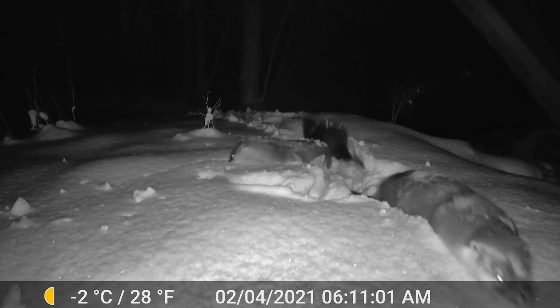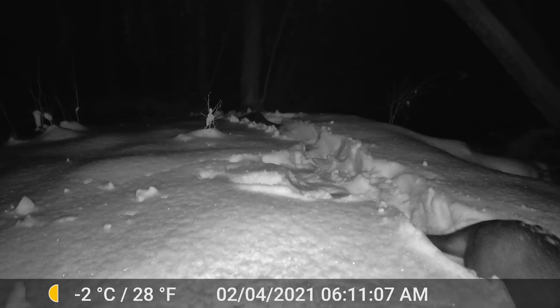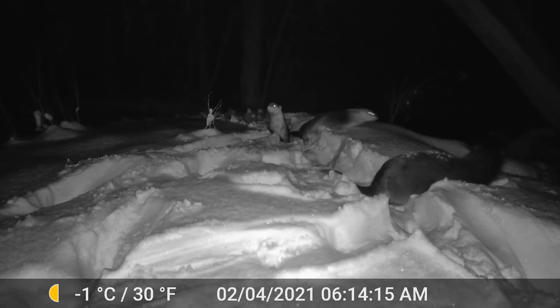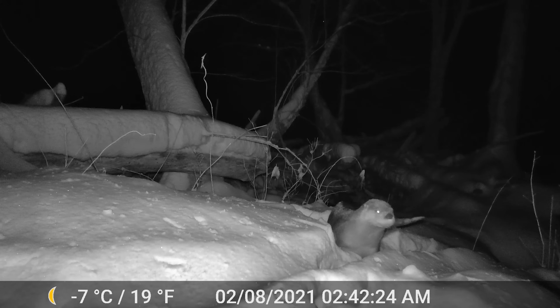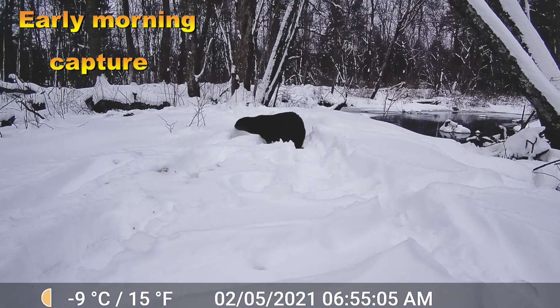North American river otters have a large home range, and it is likely that this is the same family captured in early winter several miles upstream. Probably a mother and her yearling young that will likely venture out on their own as she prepares to raise a new litter. River otters have a high metabolism, which they counter with a voracious, diverse diet, which includes fish, frogs, crayfish, small mammals, and turtles.